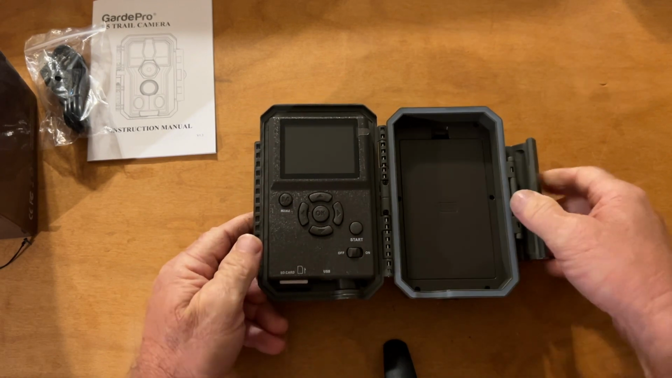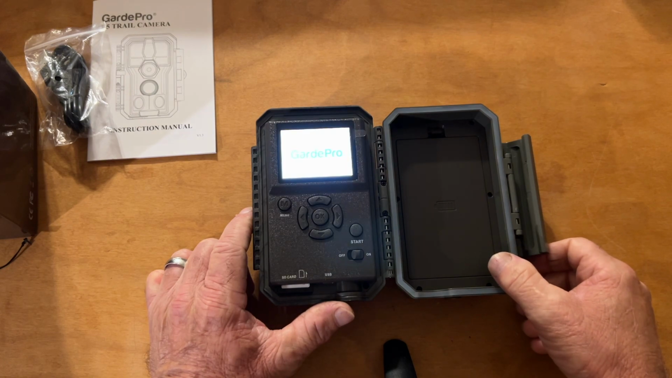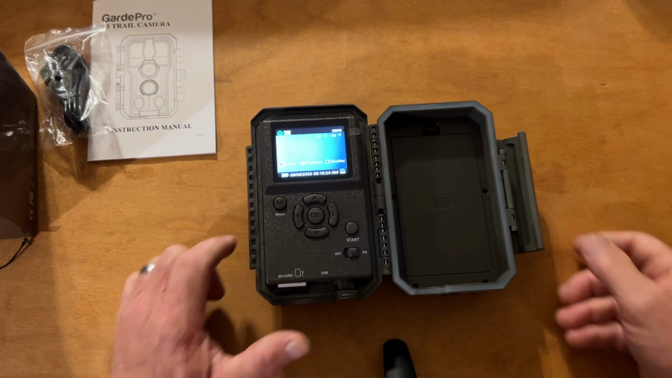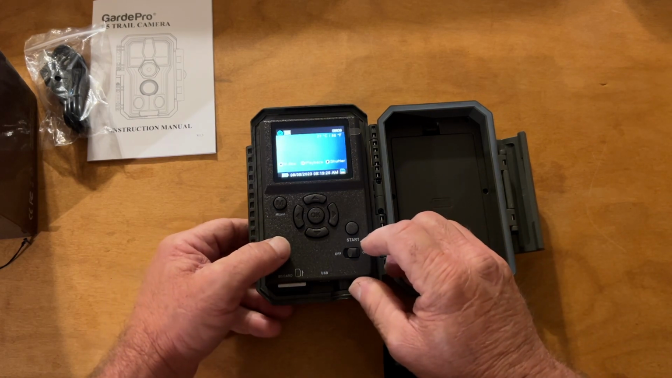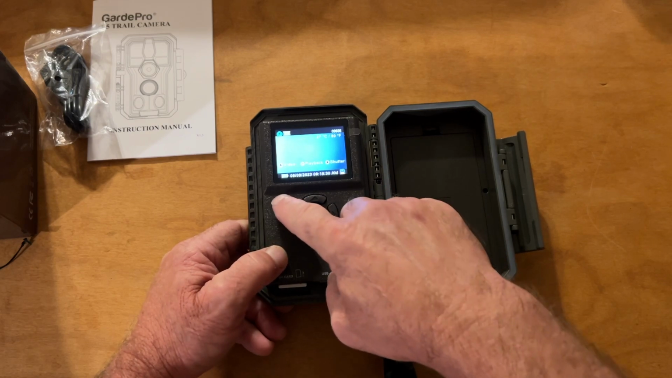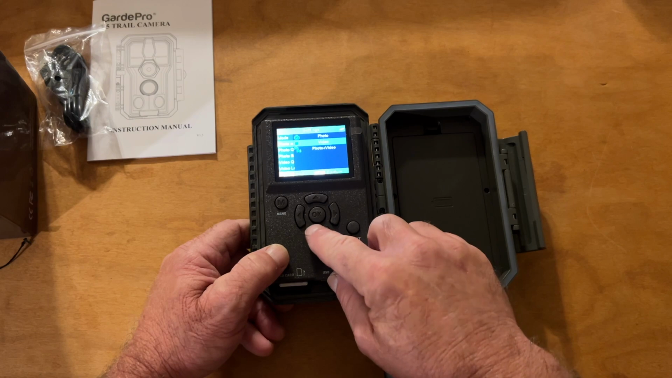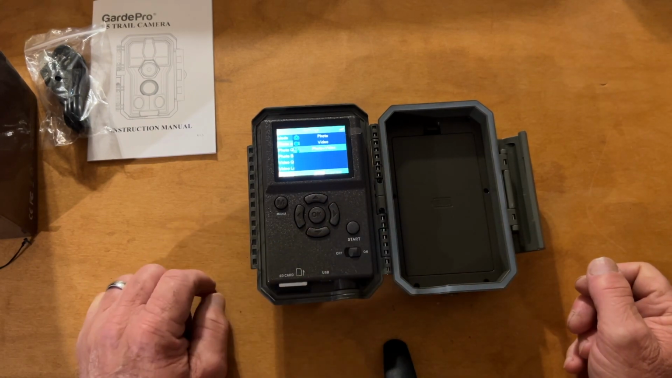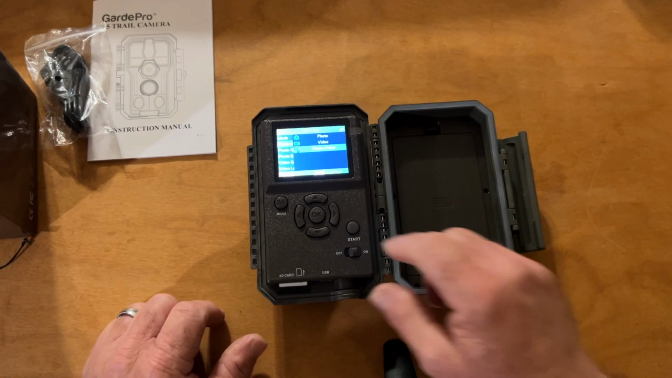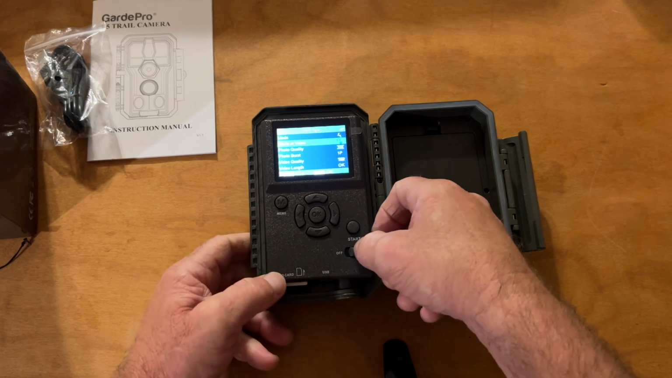Actually, you know what? I think I'm going to go in here because I'd like to know how good the pictures are too. I think I'm going to go back in here and change it to photo and video. Now all you got to do is select photo and video, and what it'll do is take a picture and then follow up with a video. Now we're ready to go.